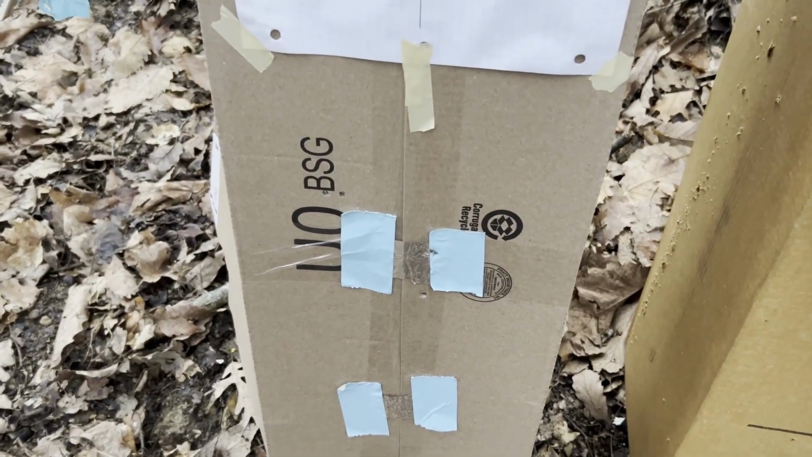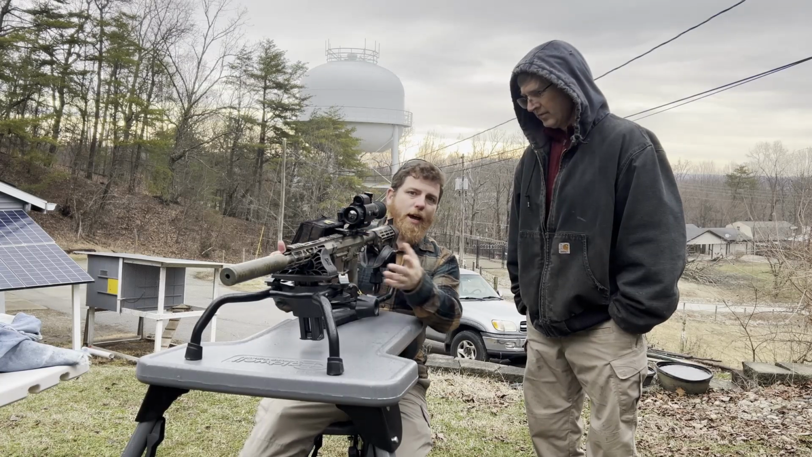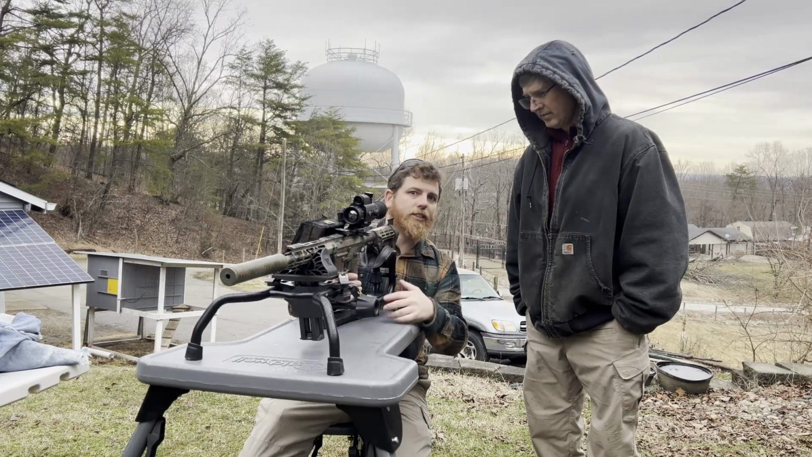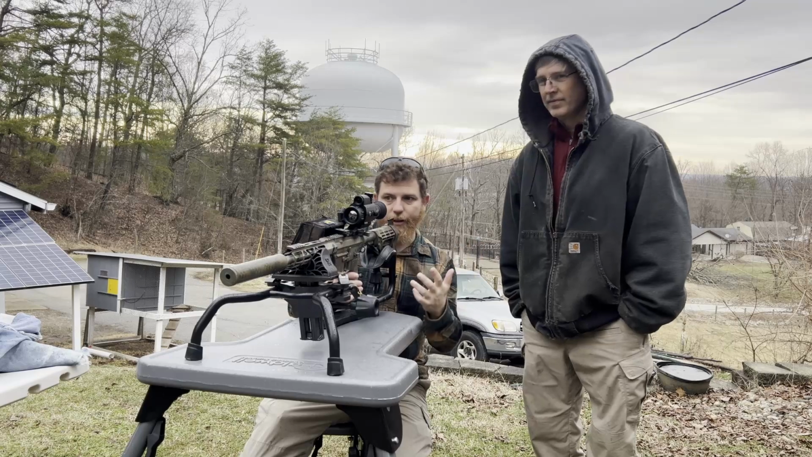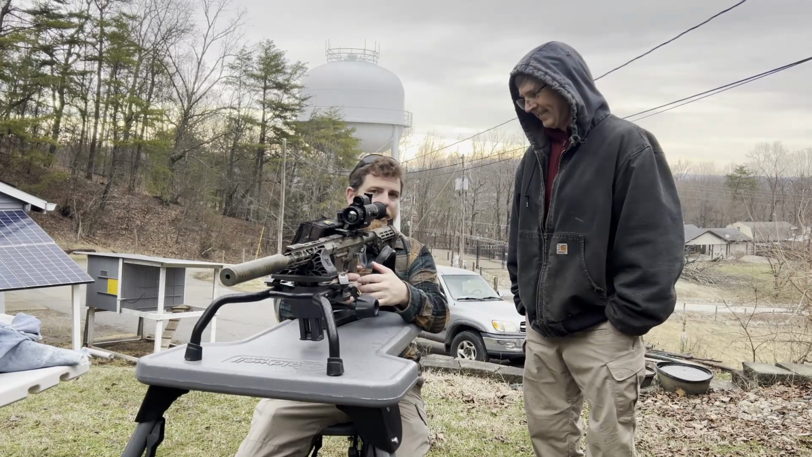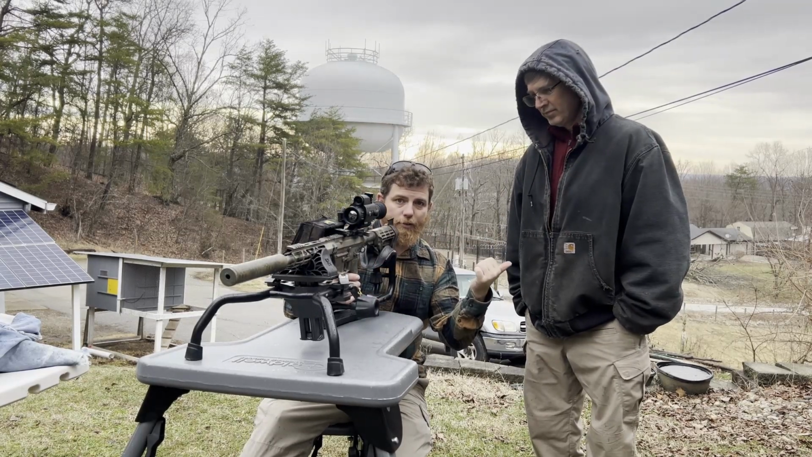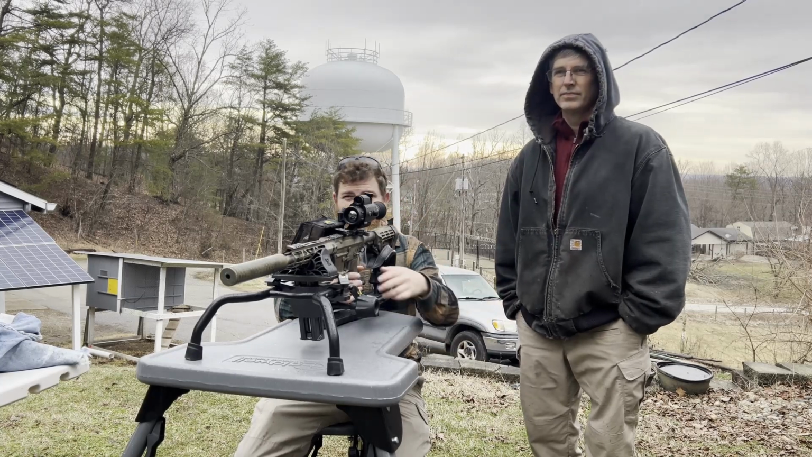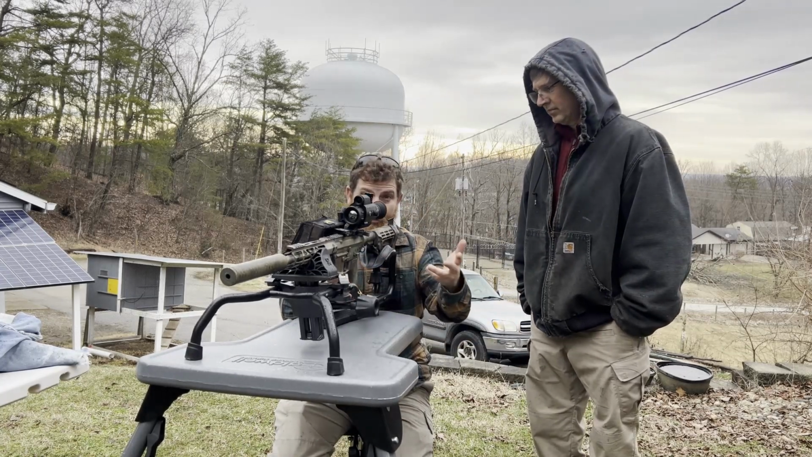Let's go back to the rifle. Okay, so we're back at the rifle. I'm going to manually adjust this real quick, and then we're going to shoot again. It's obviously raining and dark now, and we're not picking up any velocity. Luckily, me and him did a velocity video on some 300 blackout loads that I had anyways. I'm just going to pull one of the velocities off the bat, and we should be good enough to kill a fox at 100 yards.